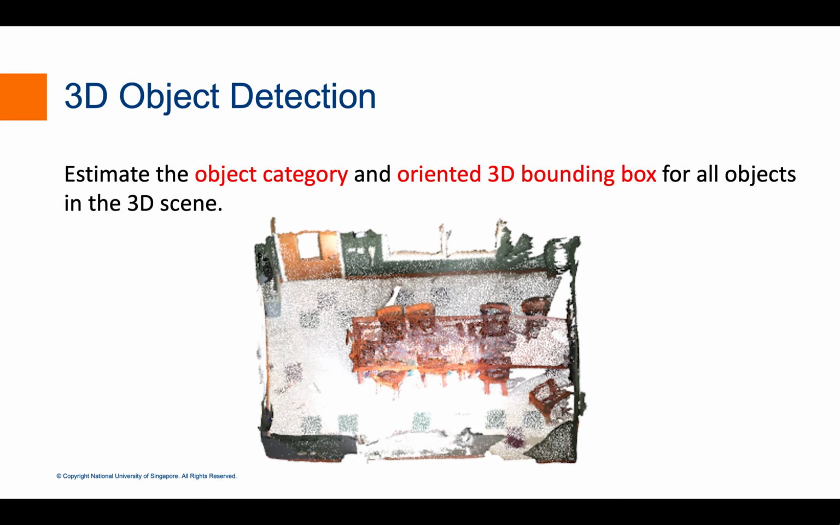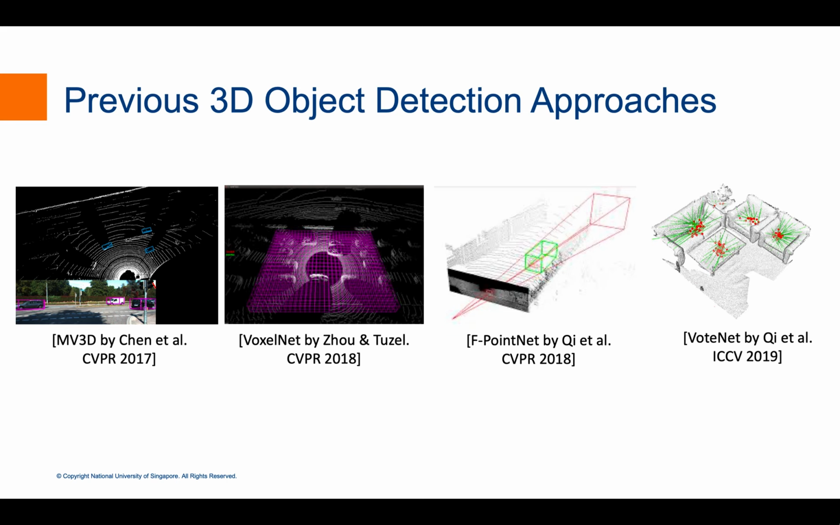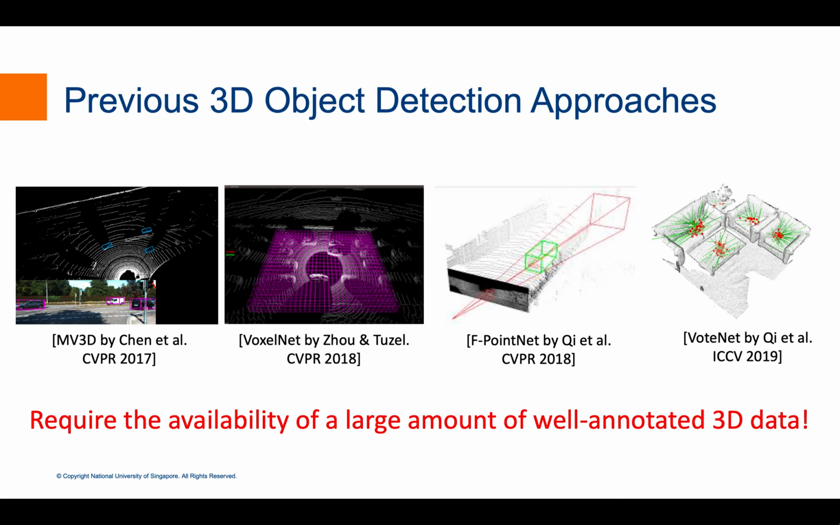Given a 3D point cloud, the objective of 3D object detection is to estimate the object category and oriented 3D bounding box for all objects in the scene. Despite the promising results, most existing models require a large number of high-quality 3D labels for strong supervision. These labels are costly and laborious to obtain. Therefore, it is imperative to propose an alternative learning strategy for 3D object detection that does not require strong supervision.